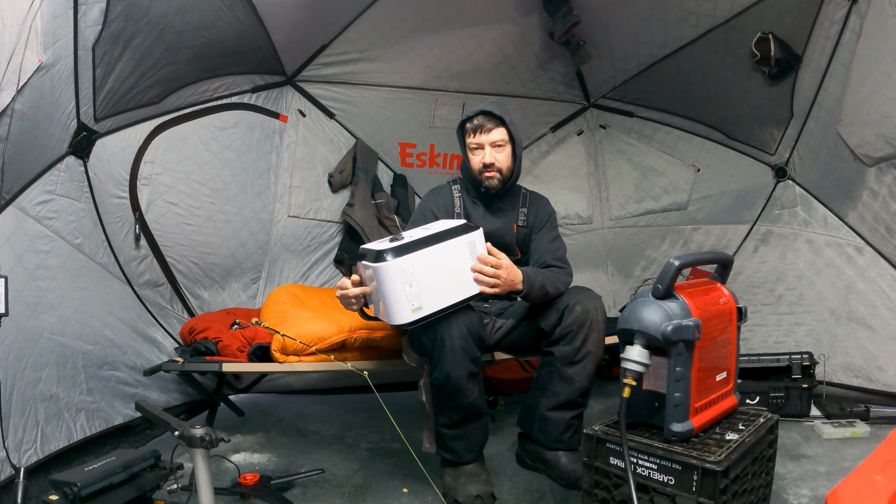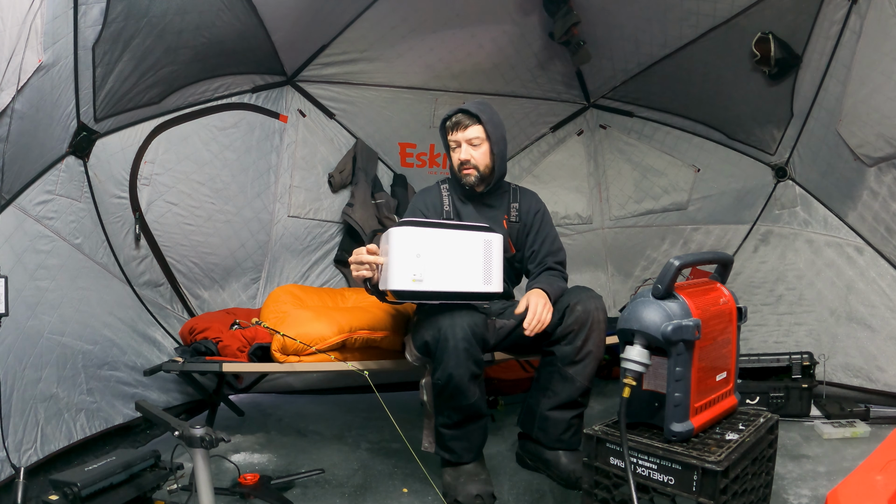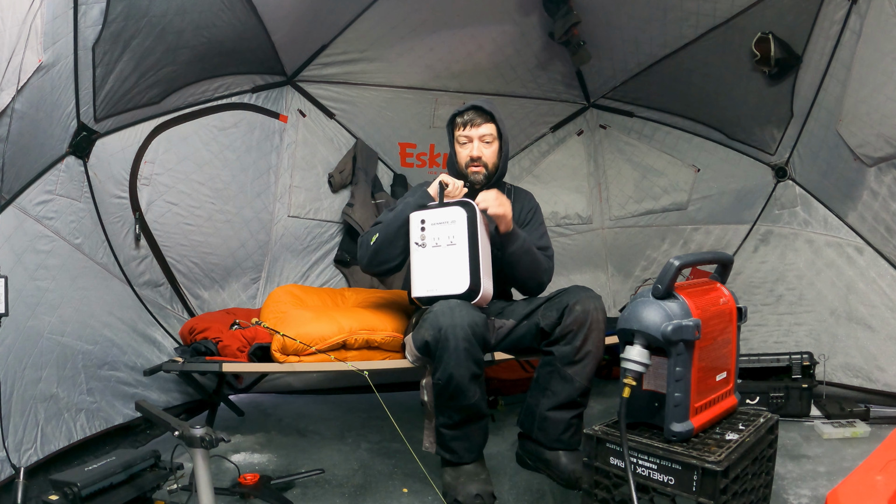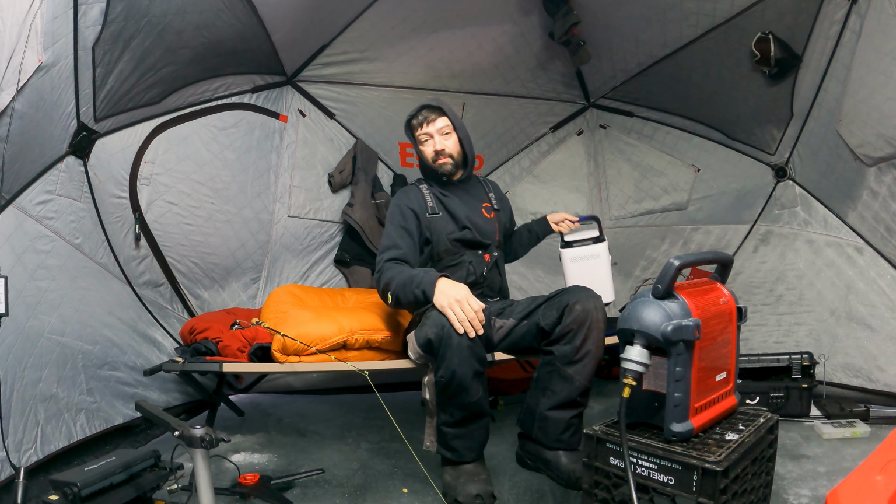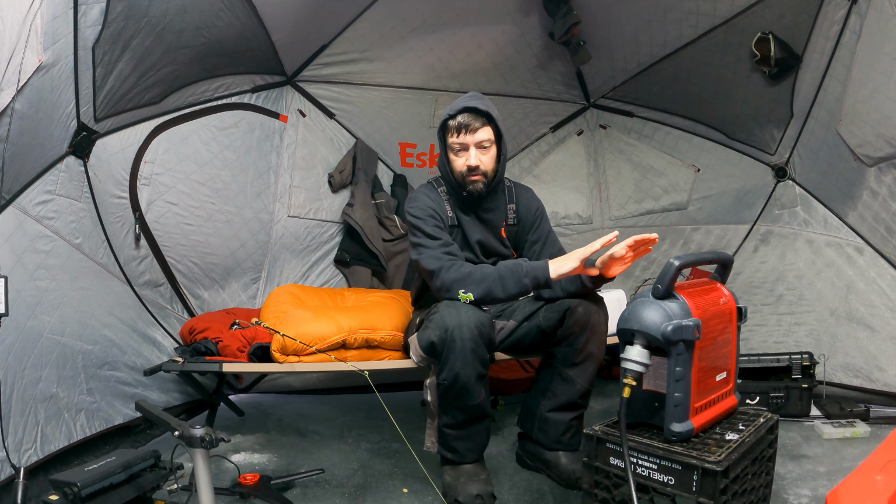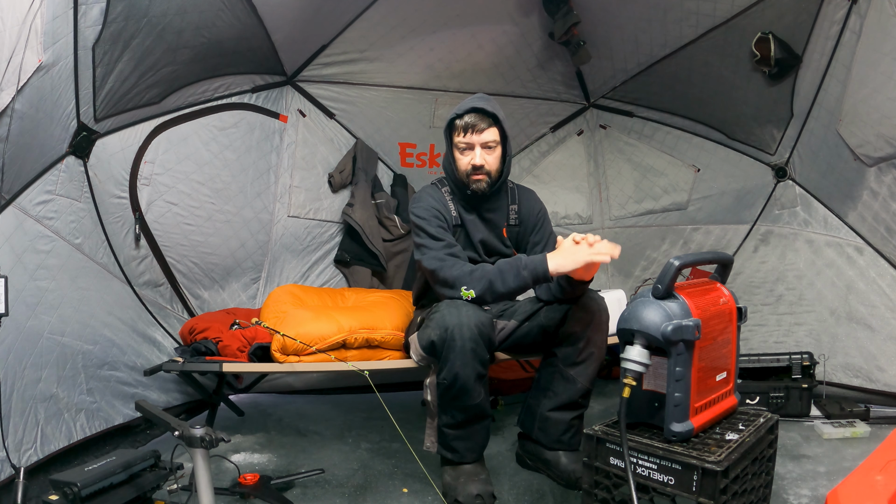So you can't run a hairdryer on it, but most of this stuff is just like charging laptops, running lights, that kind of stuff while you're out camping, or speed charging phones. That's what I like these 120 outlets for. Being on the ice kills phones just because they do not like being cold. So speed charging them helps out with that quite a bit.